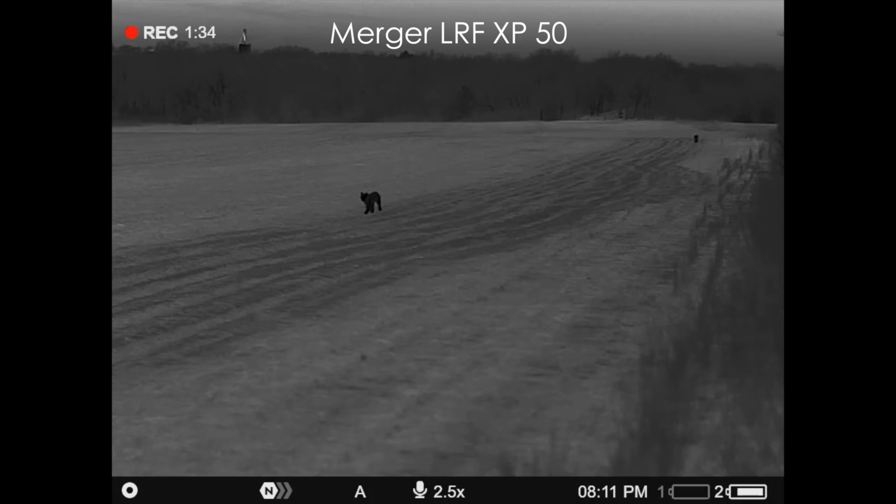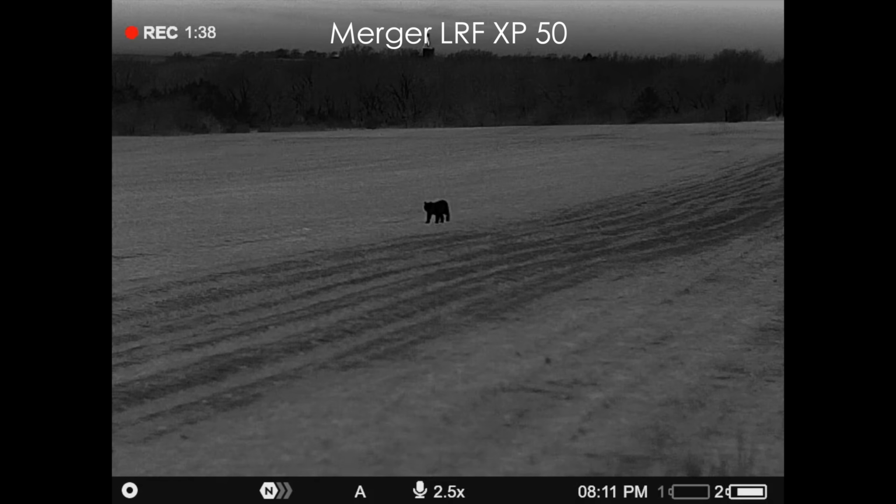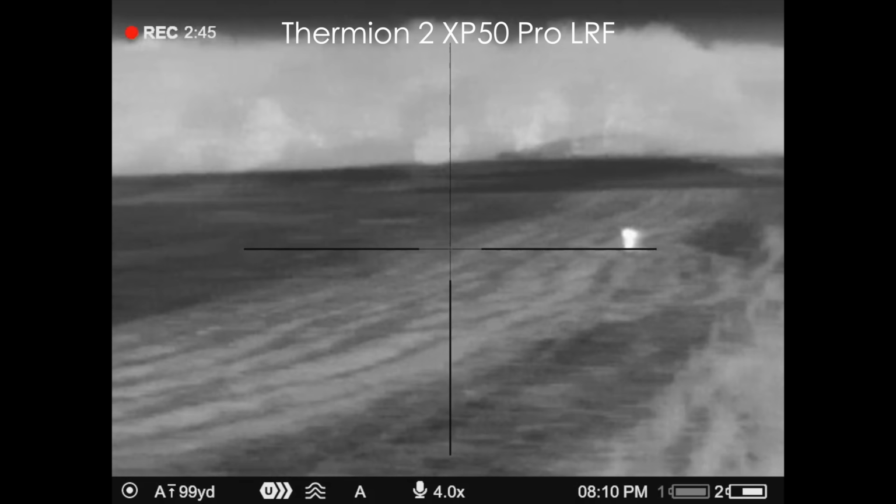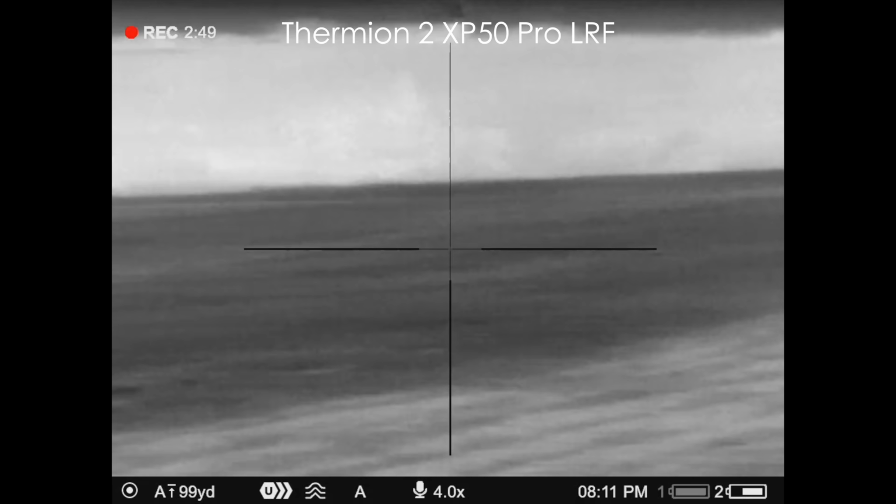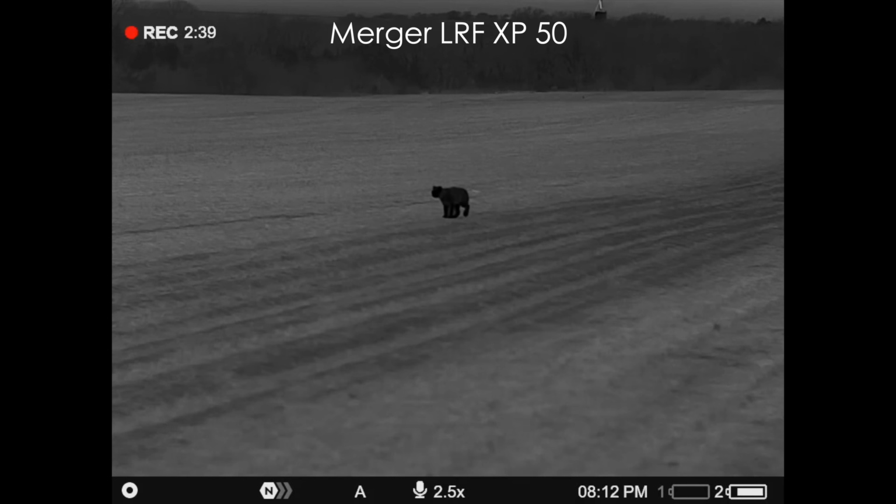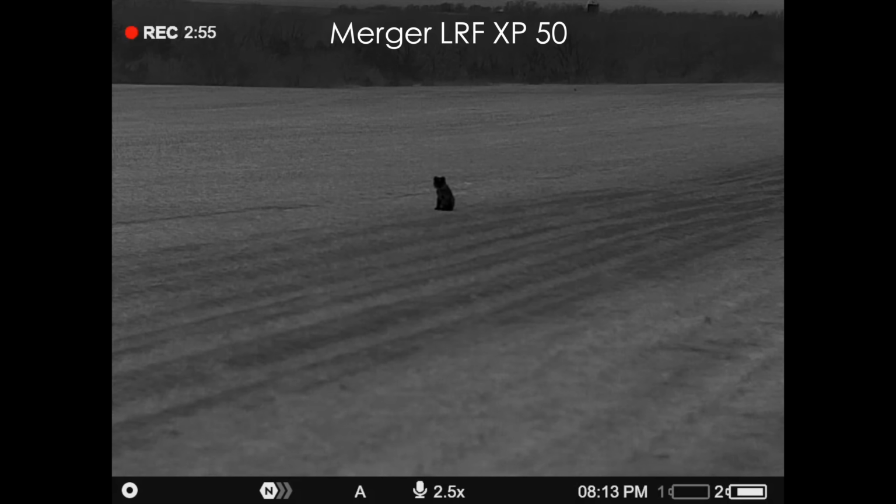Don't shoot that front one. It's a bobcat. Back one's coming too. Is it a bobcat? God dang it. That was pretty sweet, man. Bobcats come from way across that field. 600 yards across that field. He's back out. Oh, he's good.